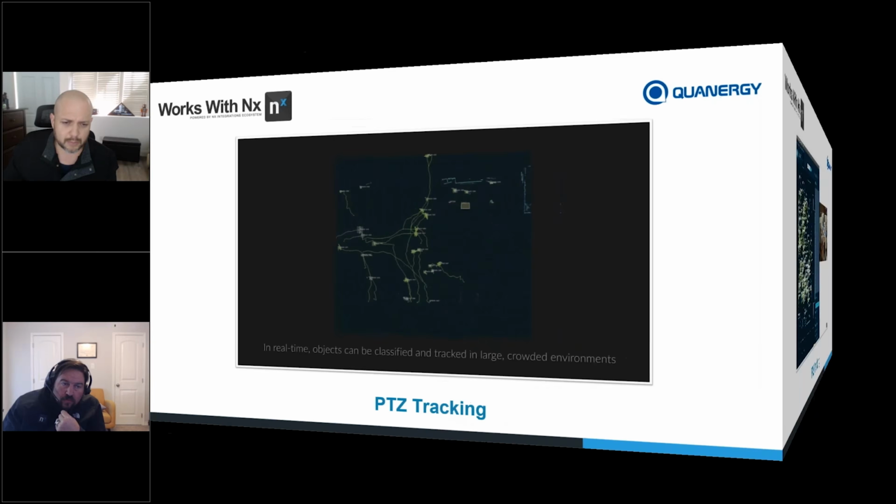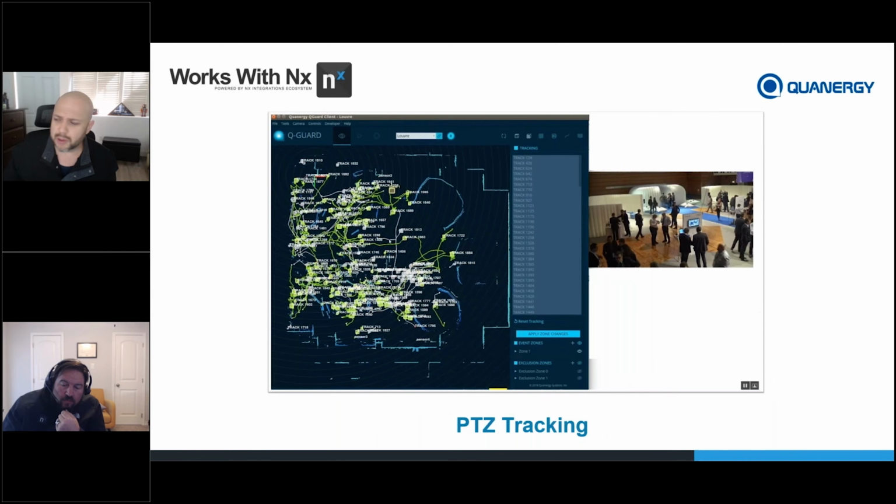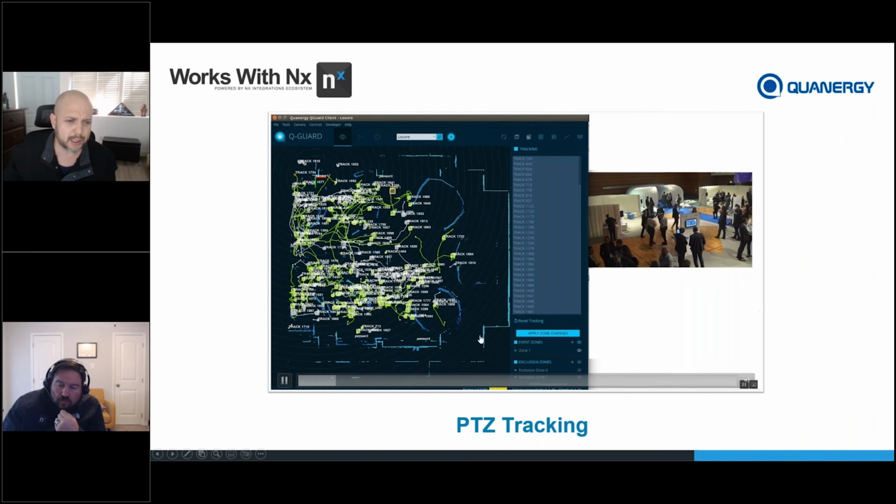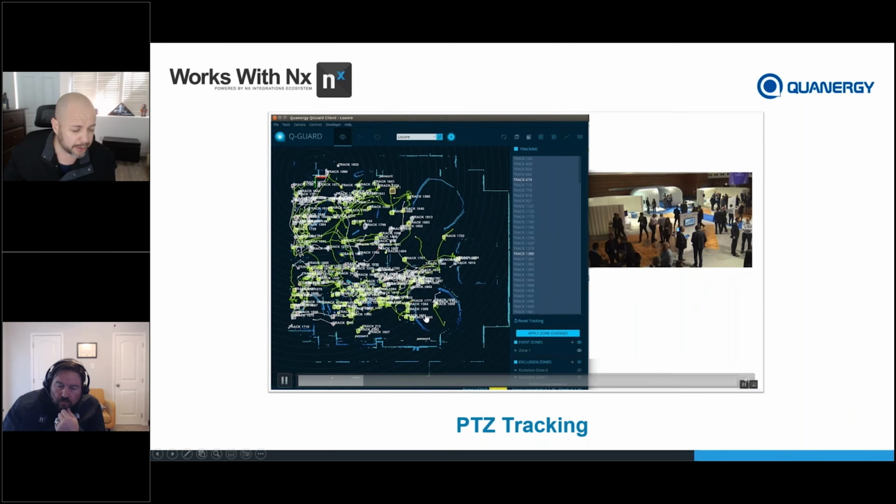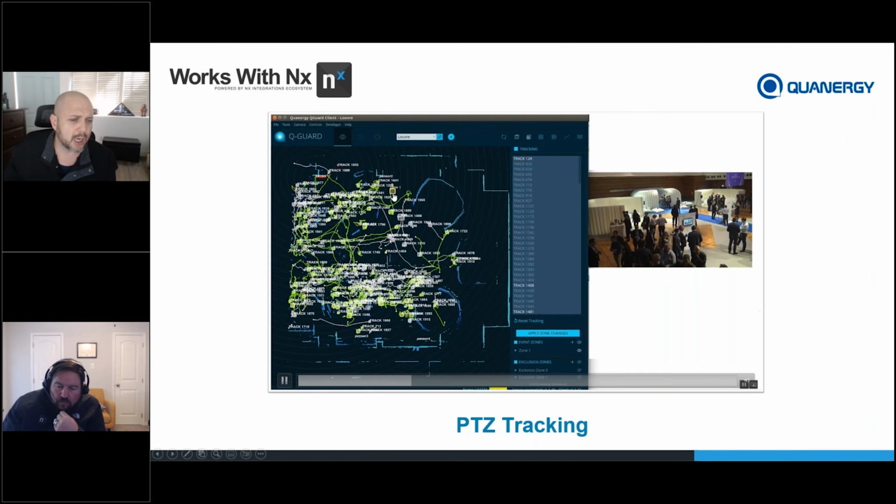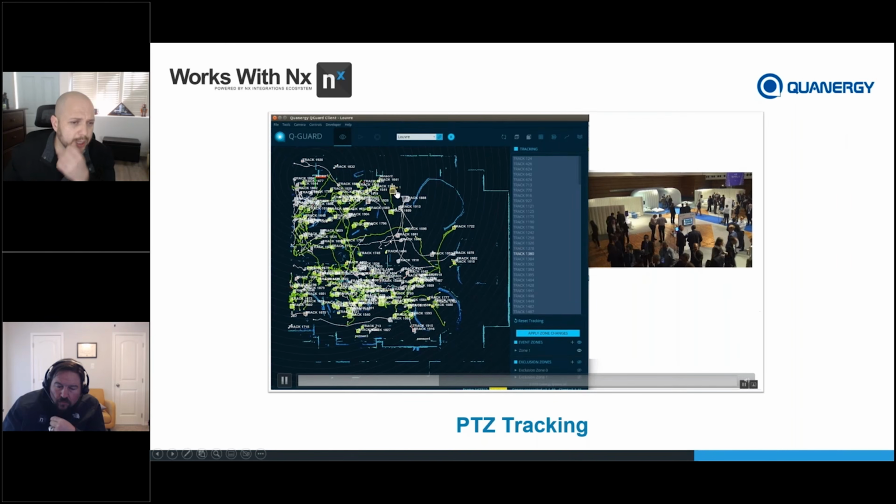Similarly, this is a more dense environment. This is a museum where we're tracking potential theft of priceless artifacts or paintings. You're seeing we're tracking hundreds and hundreds of people. We've created 3D zones. Let's say it's behind, maybe it's tracking a painting or an area that has a very